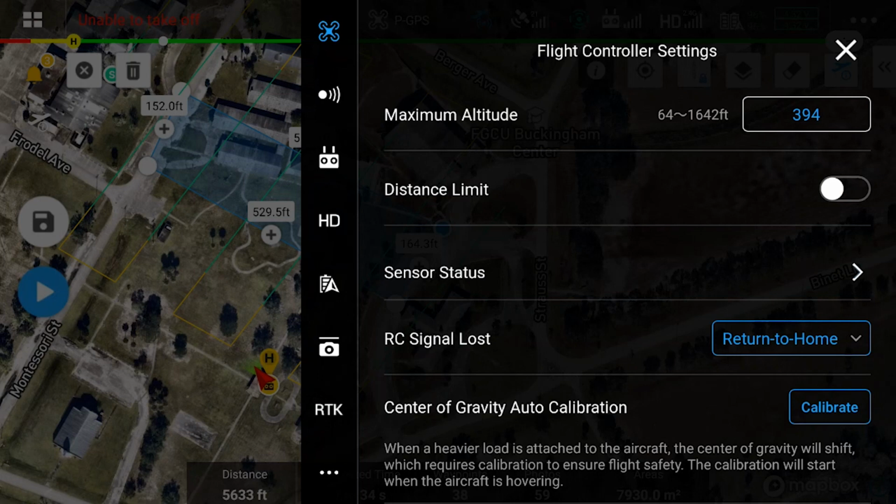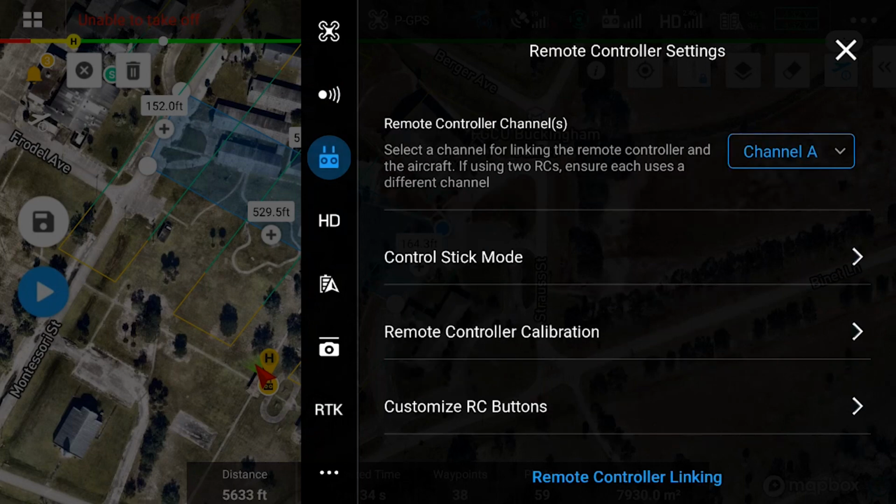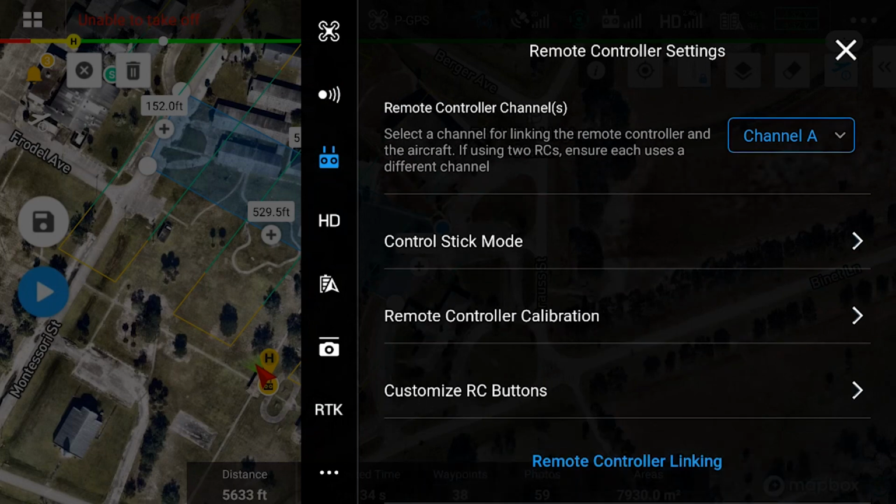And then the center of gravity auto calibration, that's something you can do whenever you change sensors, but you'll want to do that up in the air while you're flying and so forth. You can't do that at this time. Make sure your obstacle sensor is set how you like it, and go through those settings and make sure those are all just the way you want it.